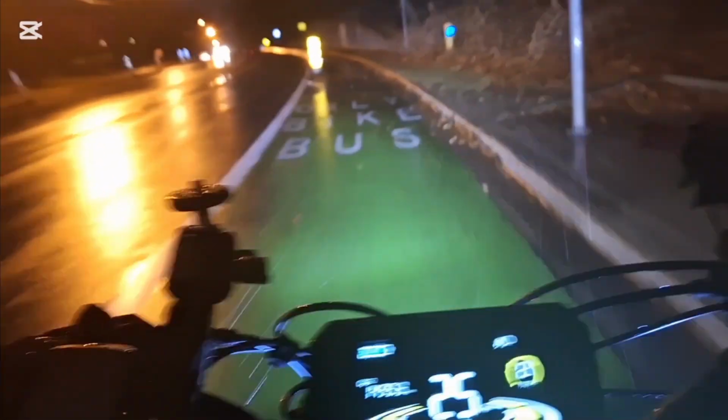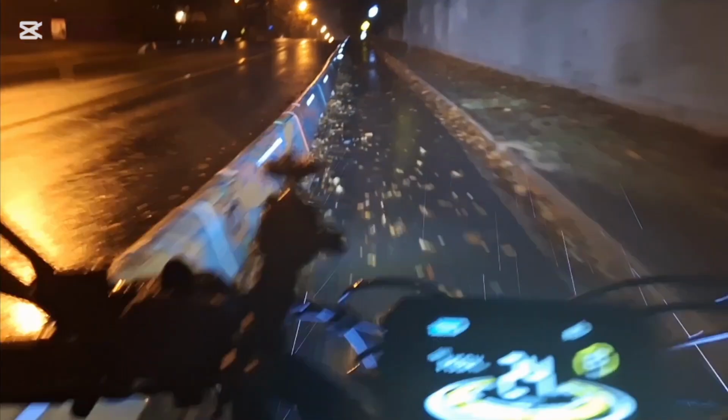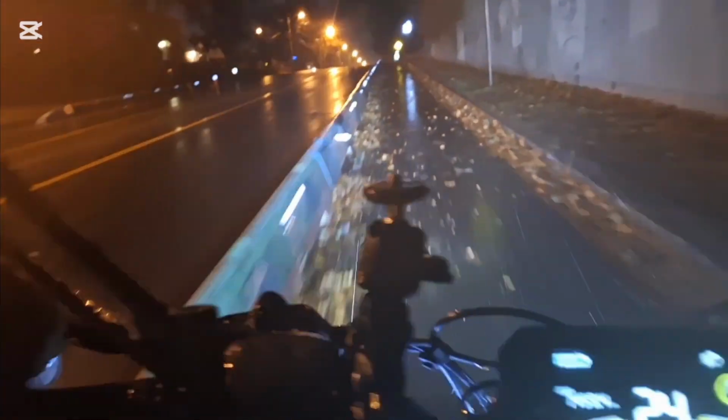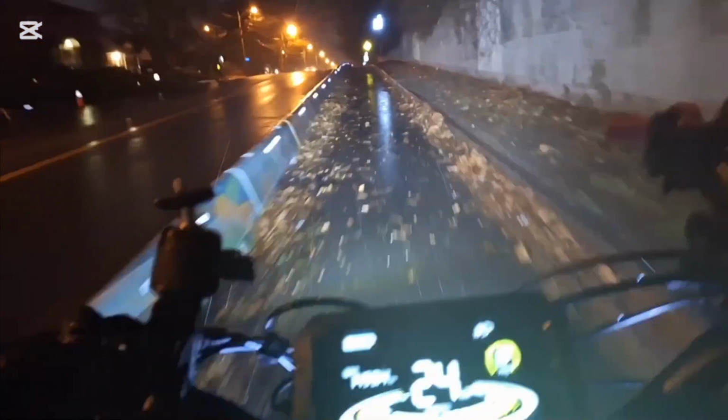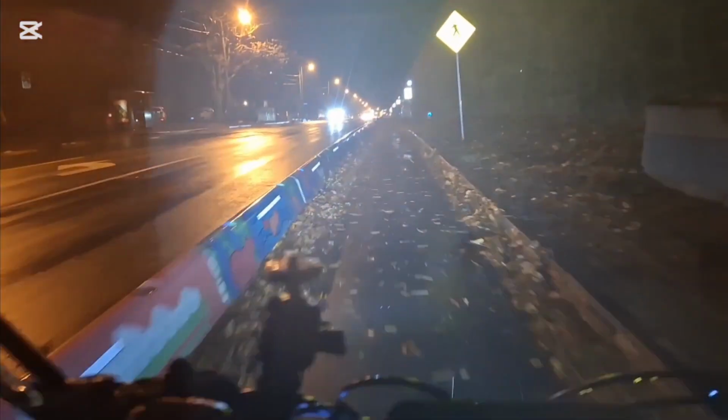Not so bad doing 25k up a hill. That's pretty good. About as good as it's gonna get with my fat ass. It's always a good workout coming up this hill, even with the motor.